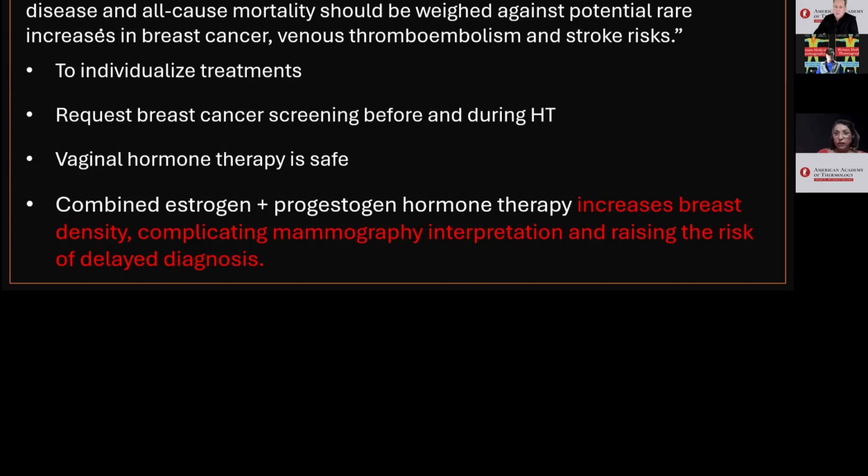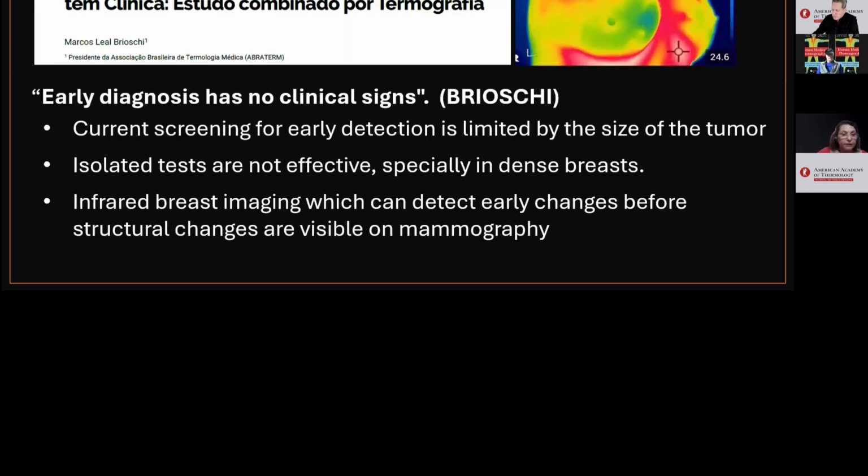Vaginal HT is safe, and combined hormone therapy, estrogen plus progesterone, increases breast density, makes mammography more difficult to interpret, and increases the risk of later diagnosis. And we know how important early diagnosis is. As Dr. Brioski asserts, early diagnosis has no clinical signs.